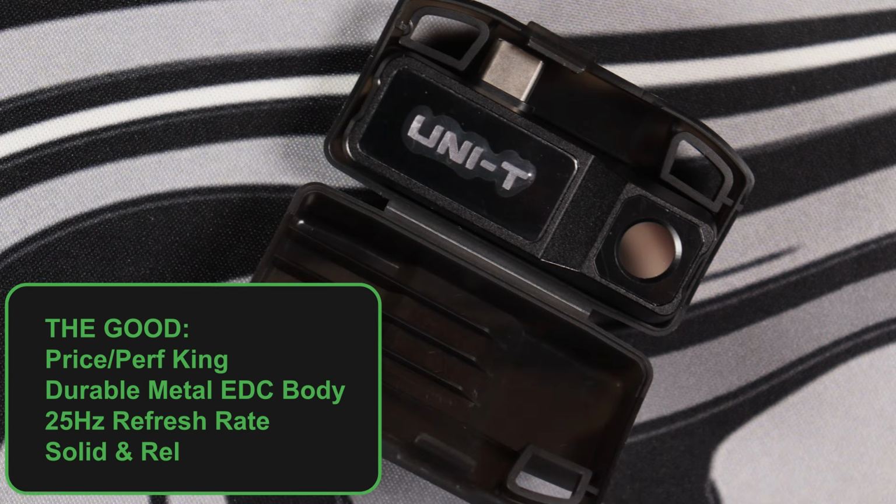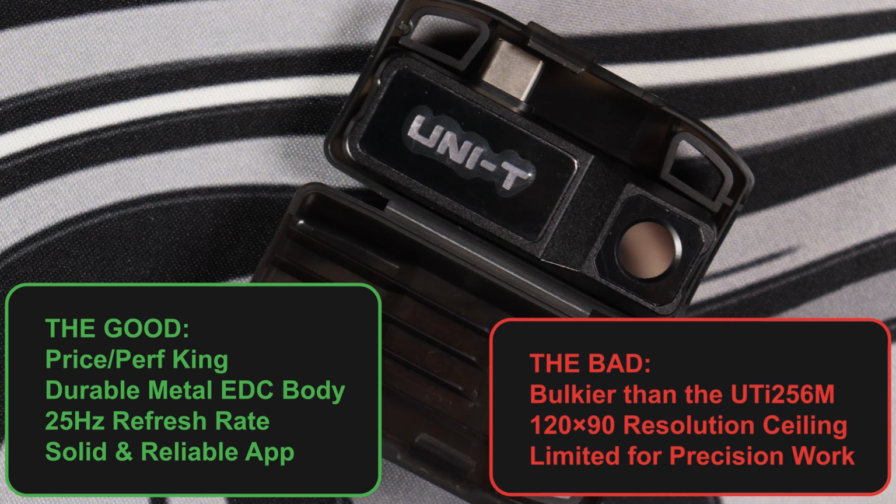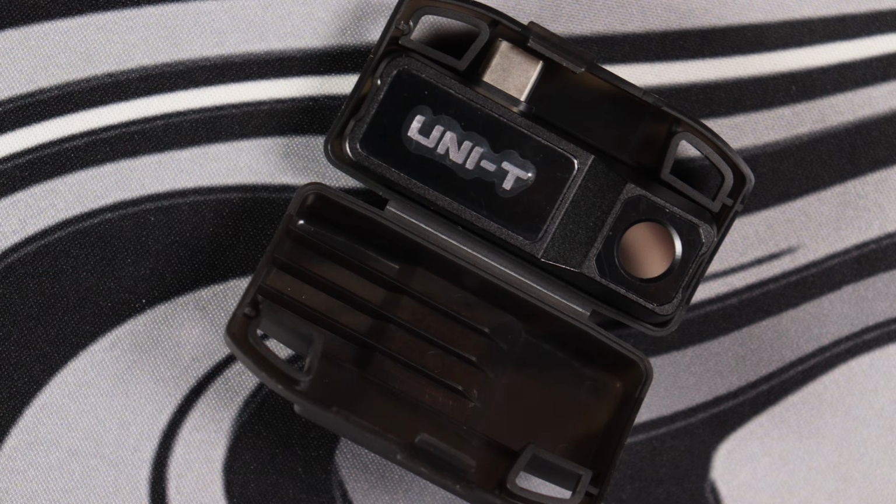The good? Price to performance is hard to argue with. Metal body, solid case, built to survive EDC life. 25 Hz makes a real-world difference, and the app is genuinely solid. The honest downsides, it's slightly bulkier than UNI-T's higher-end 256M and 120 by 90 resolution is the ceiling here, fine for diagnostics, limiting for precision work. Bottom line, the UNI-T UTi120 does exactly what it promises, and it does it without making you fight the software to get there. If thermal imaging has been on your list, but the price always stopped you, this is the one.